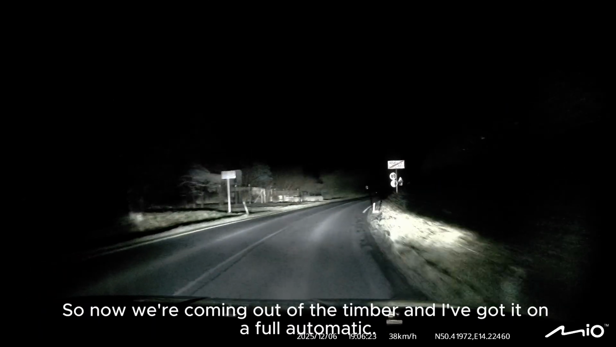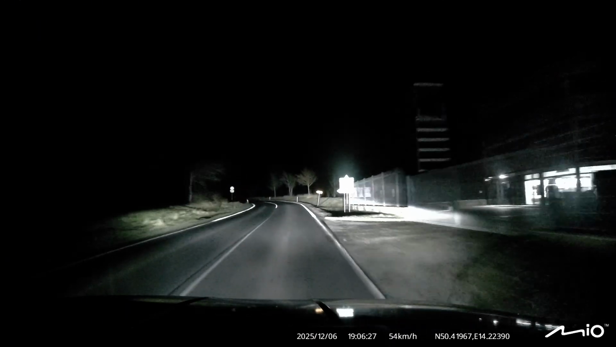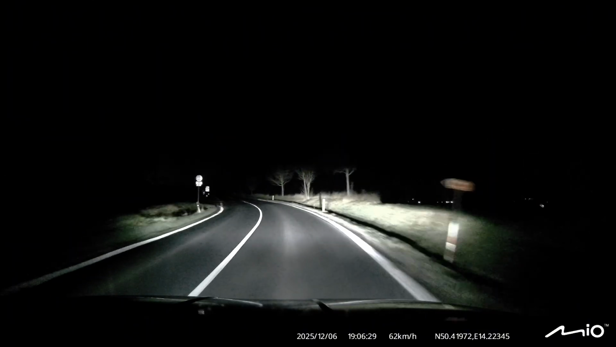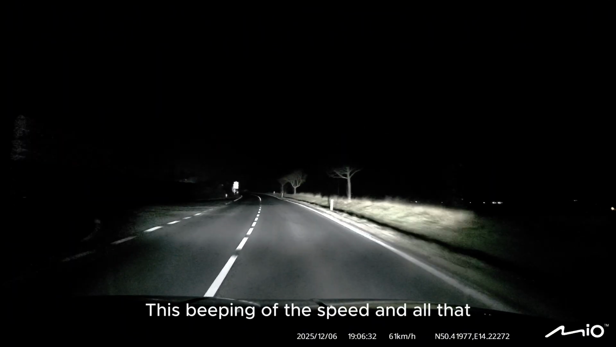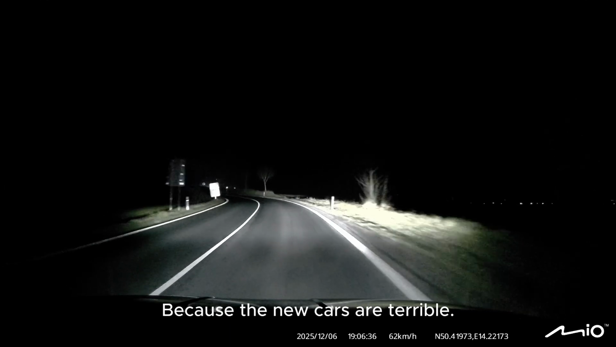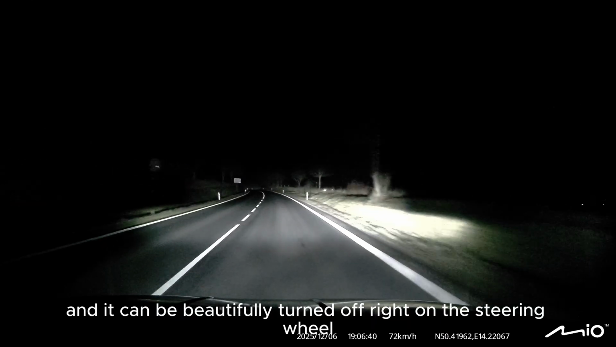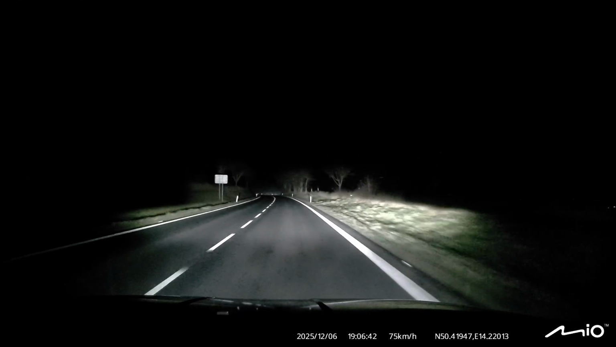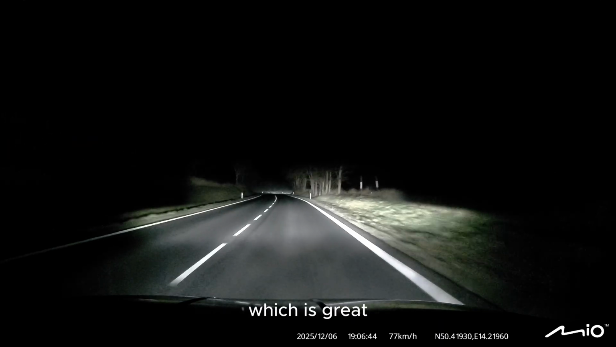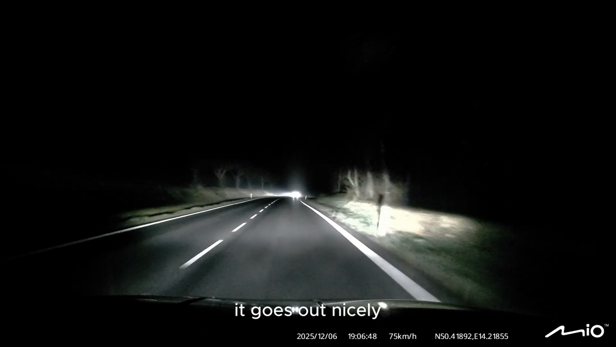So now we're coming out of the timber and I've got it on full automatic. And I just have to put up with this beeping of the speed and all that, because the new cars are terrible. Fortunately, the manufacturers understood. And it can be beautifully turned off right on the steering wheel, which is great. So we have a car here. It goes out nicely, of course.